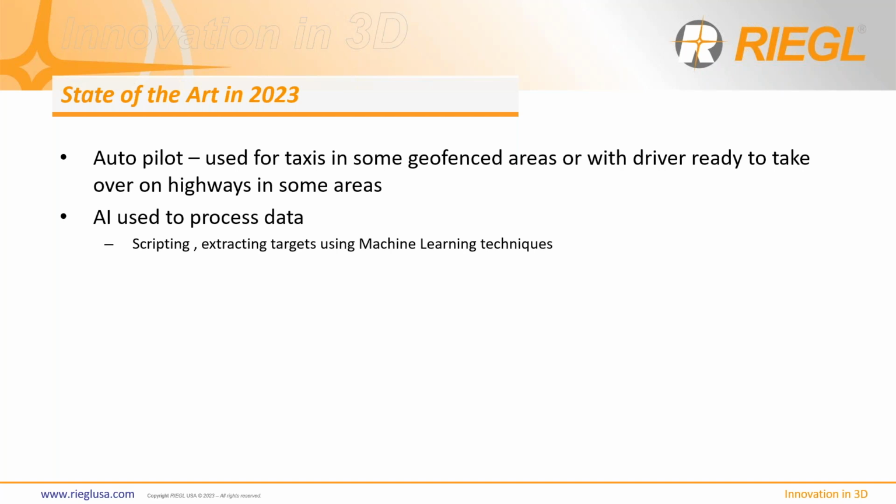AI is used to process data quite often. Even RIEGL has implemented scripting that automatically runs, which is a form of automation. And of course, when we talk about the term AI, we're really talking about the overarching technology of artificial intelligence, and machine learning is one of those techniques. And machine learning is typically what folks in the geospatial industry are using to help develop those AI routines.